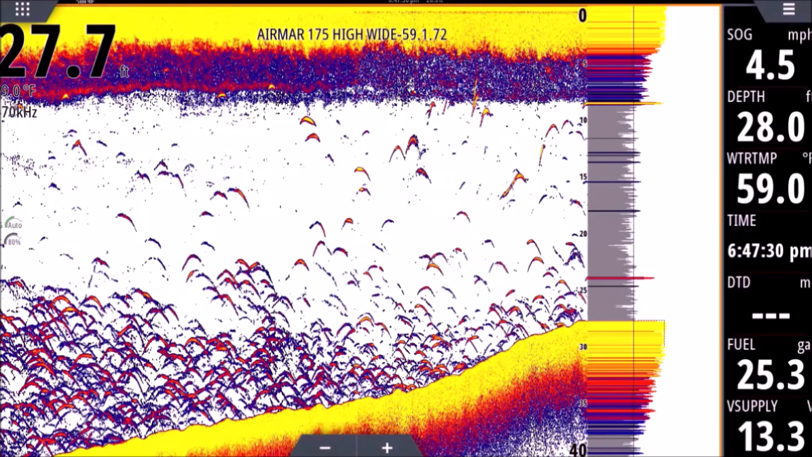If your returns are very long and wormy, it usually means we're going slow or the fish is just inside the pulse of your transducer for a longer period of time. So if we were going 0 miles an hour here, all these would look like worms. They wouldn't look like arches. So fish look like arches when we're moving and they look like long, thin worms when we're sitting still. Very important to know.